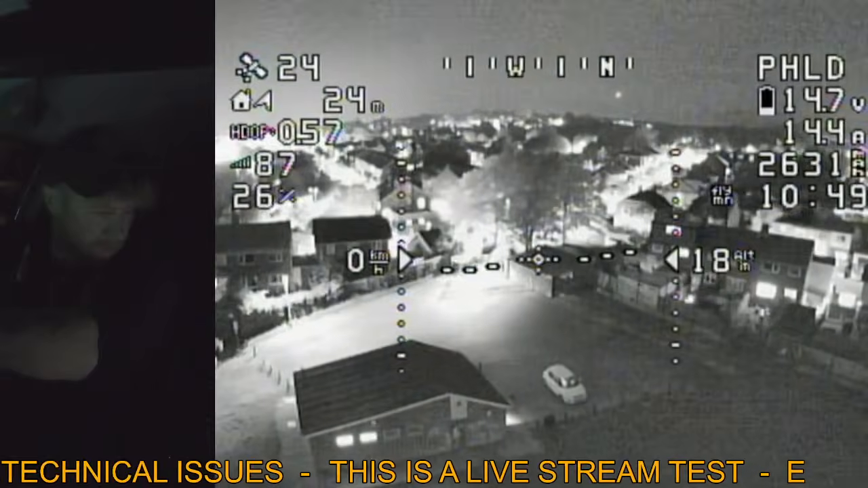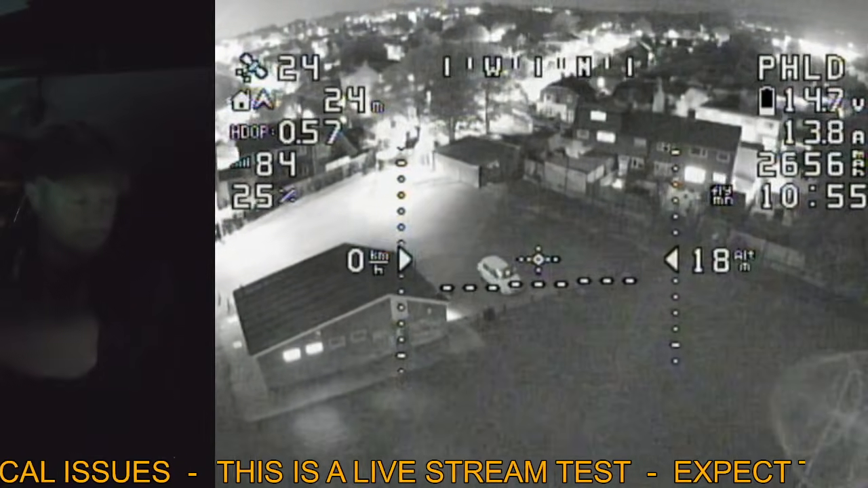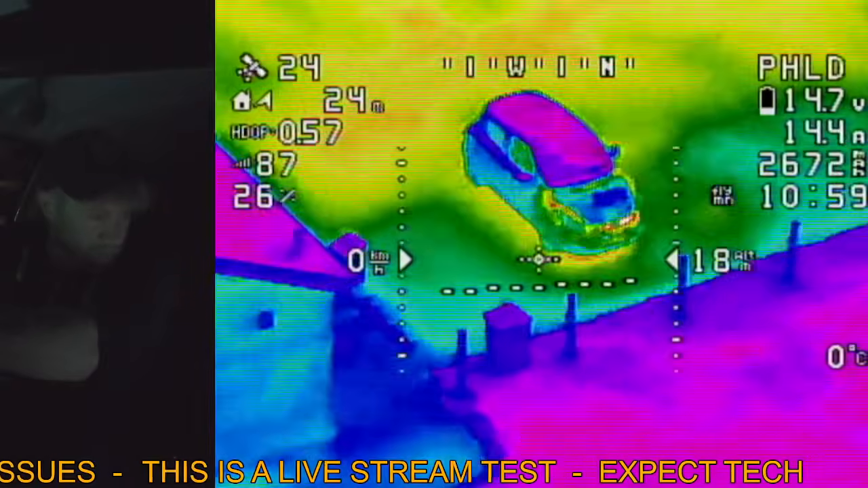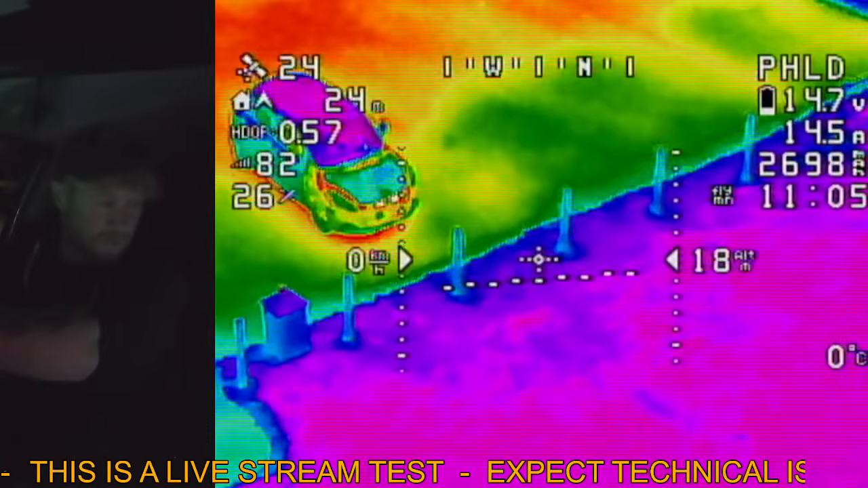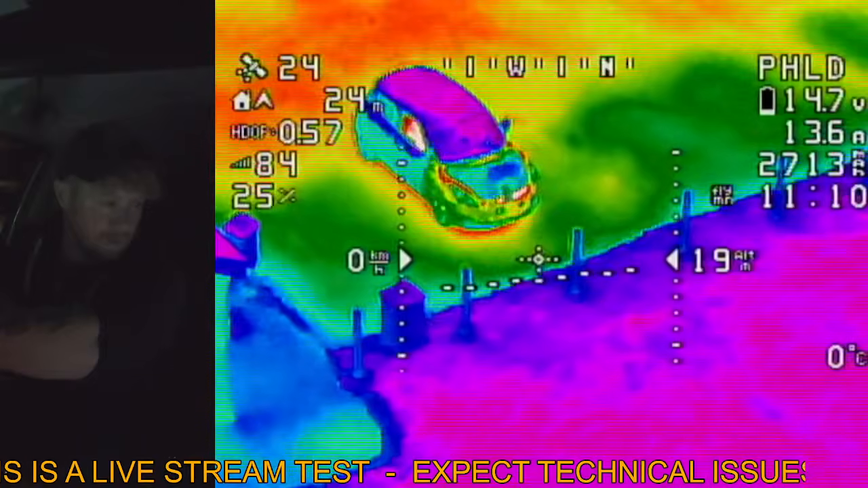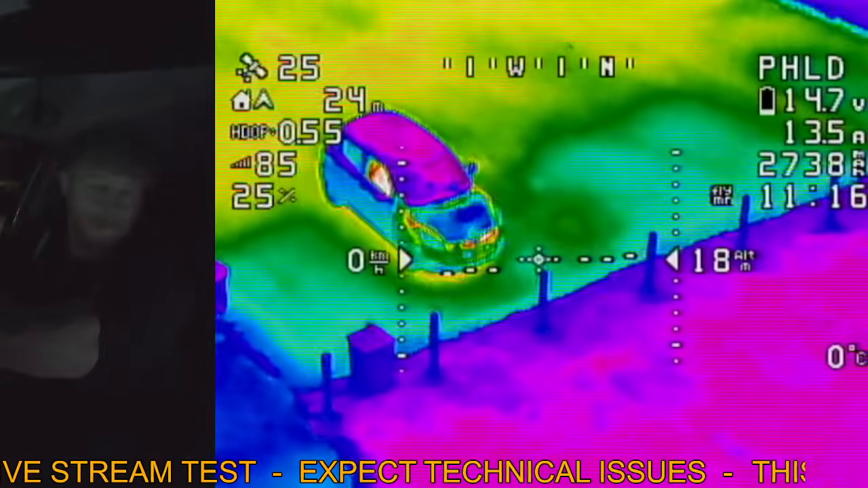USD profile 1. And one of the things about thermal as well, I mentioned this in my video last year, so some of you guys may know, some may not, but you notice that when I look at the car, you can't see me in the windscreen. And that's because thermal doesn't work through glass, infrared can't pass through glass. If I open the car window a moment. So now, hopefully, you see me at the window there.